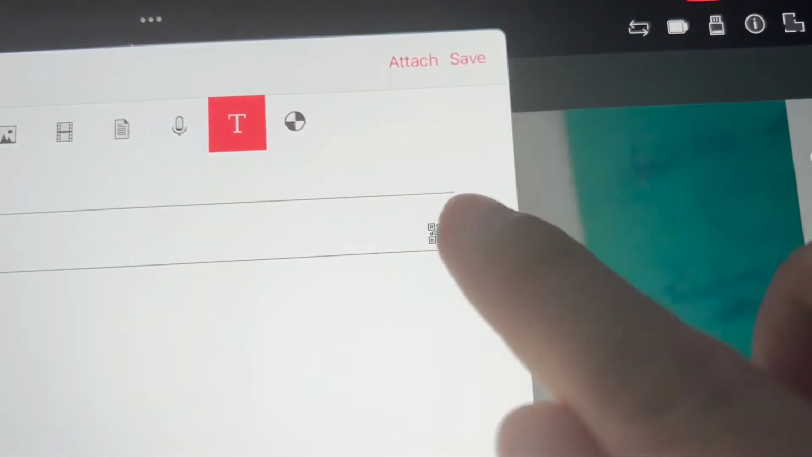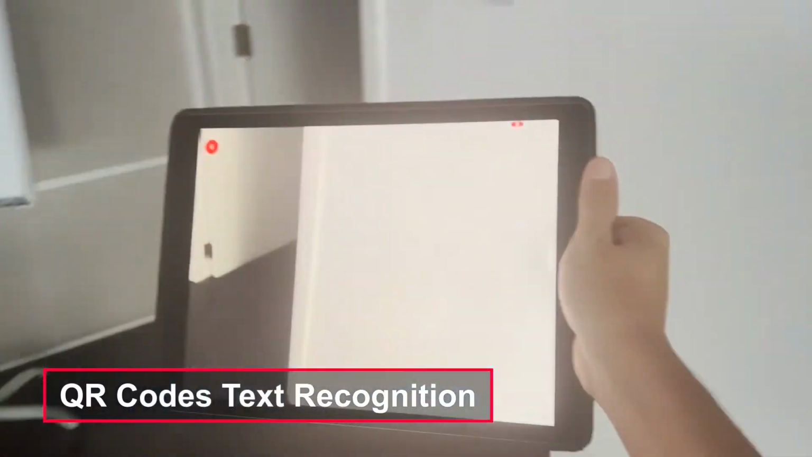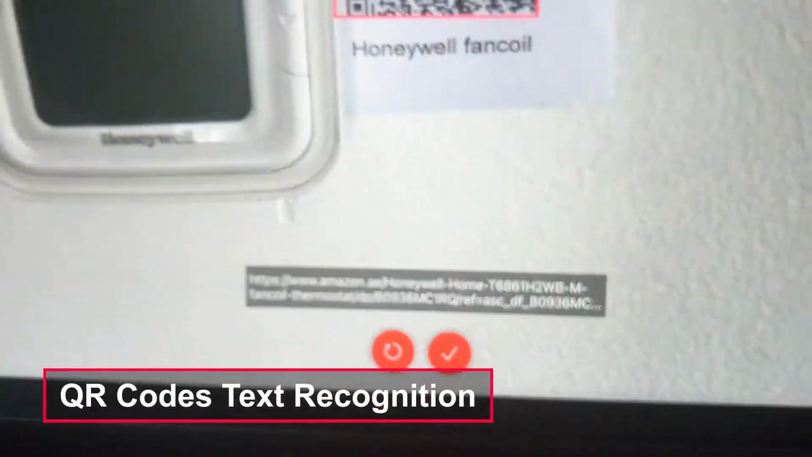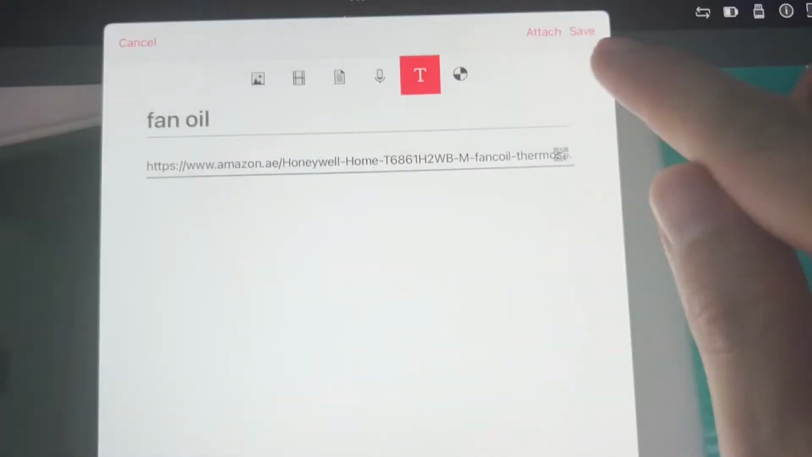The next improvement in the geotext section is the recognition of QR codes. You should choose the text type of tag and you will see a small icon of the QR code. Click on it and put your camera on the QR code. Text from it will be extracted automatically and placed in the notes field.